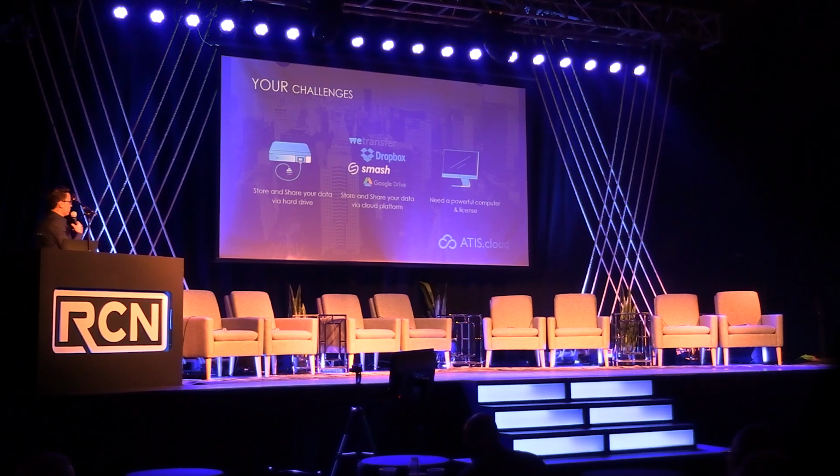The challenges of working with point clouds are well known. The first problem is storing and sharing the data, because point clouds are really heavy data. The first way to share your data would be using a hard drive or a cloud platform. Sending a hard drive is not very safe and might take some time. And using a classic cloud platform like WeTransfer, Dropbox, or Smash, the client will be able to download the data, but they cannot work and visualize it directly in the browser. So they would need, most of the time, a powerful computer and software, and most of the time a license to use the software.